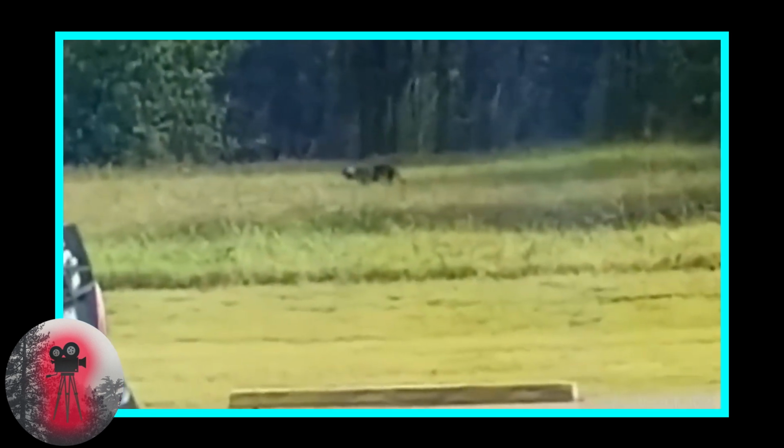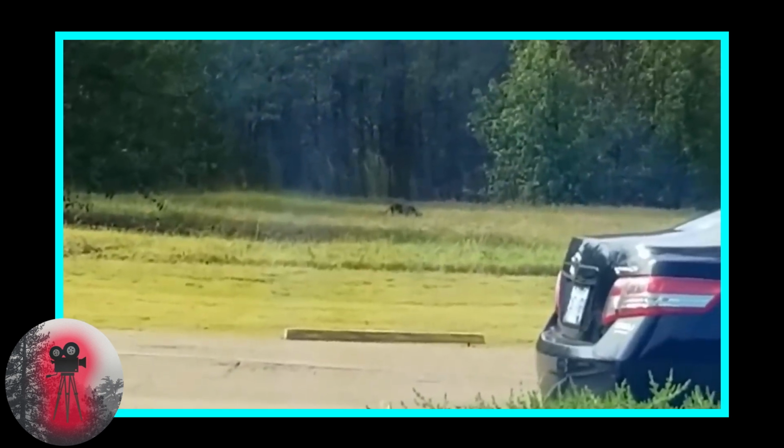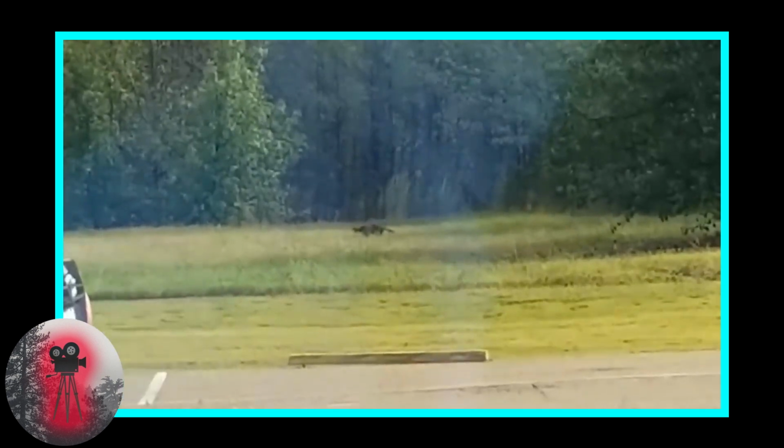However, the city and county animal control wasn't convinced, and instead suspected the creature is a much more dangerous mountain lion. Nevertheless, everyone is currently on the lookout for the big cat.